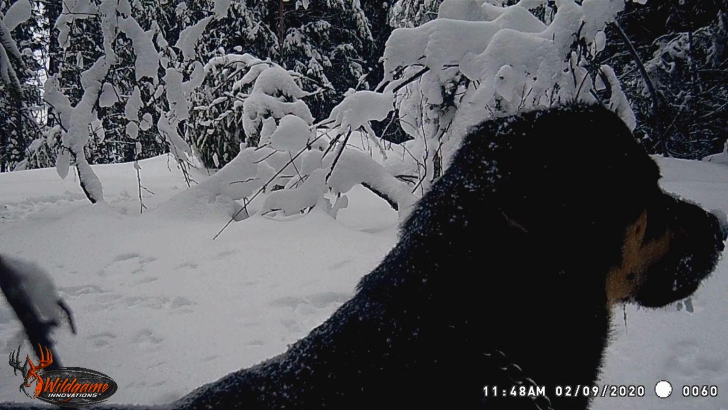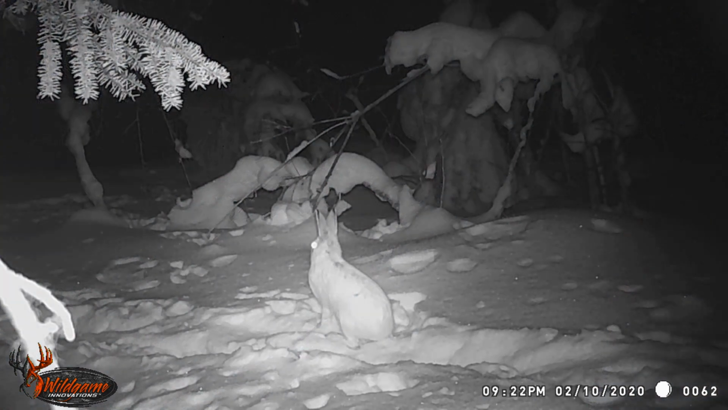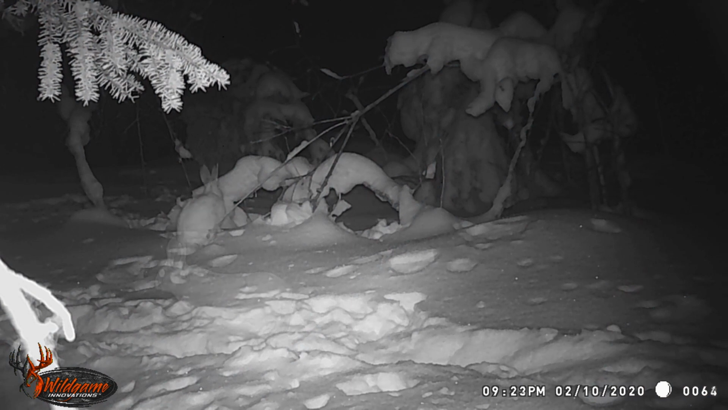Now here's our first trespasser, February 9th. That's actually our only trespasser, I should say. I don't know whose dog that was. It had a collar on, Rottweiler there, but no idea.